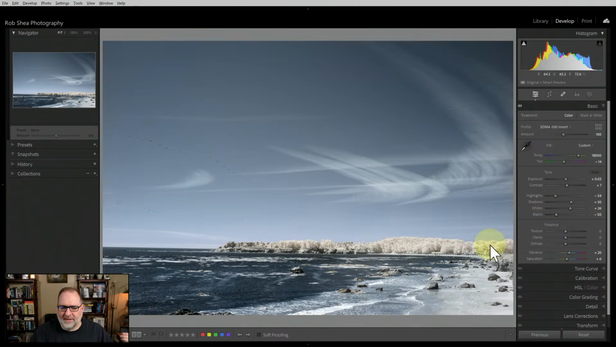Okay, I've got this lovely color, this lovely blue. I love me a lovely blue in the water. You've got some of these rocks in the foreground. You've got these trees. They're nice, but they're not the key subject here. And you've got a lovely blue in the sky.